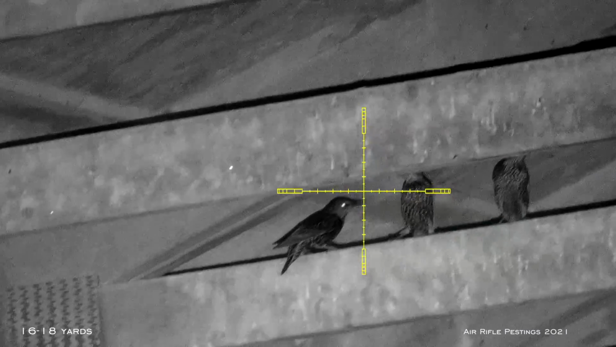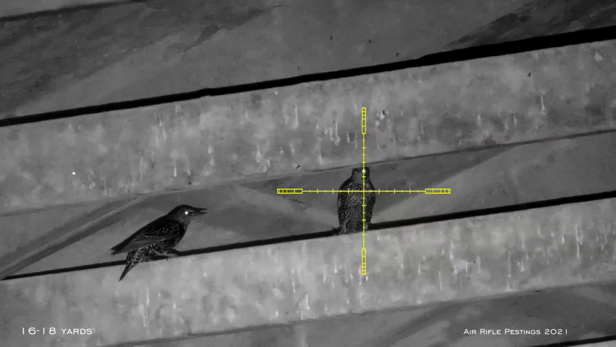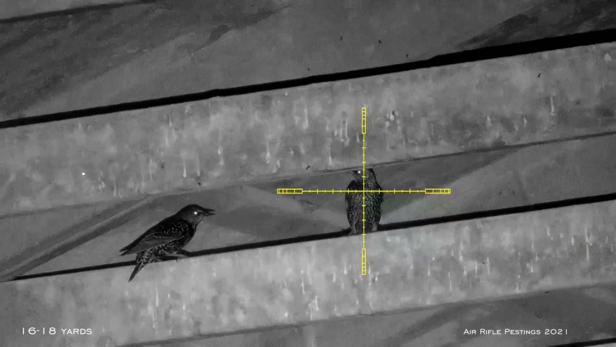So these two were fighting, so I decided to take the one on the right hand side. Again, did my holdover and sent the 16 grain AR pellets right down his chest.